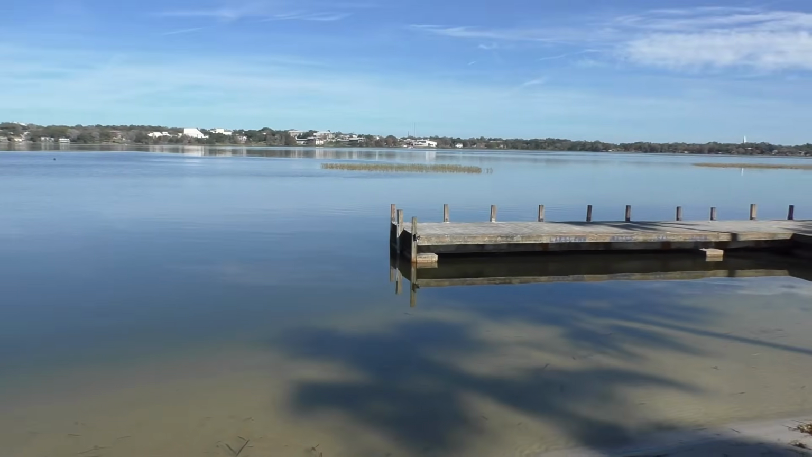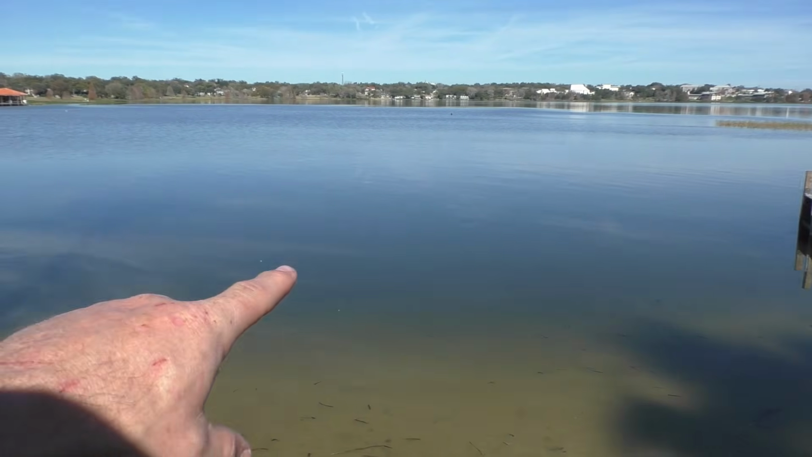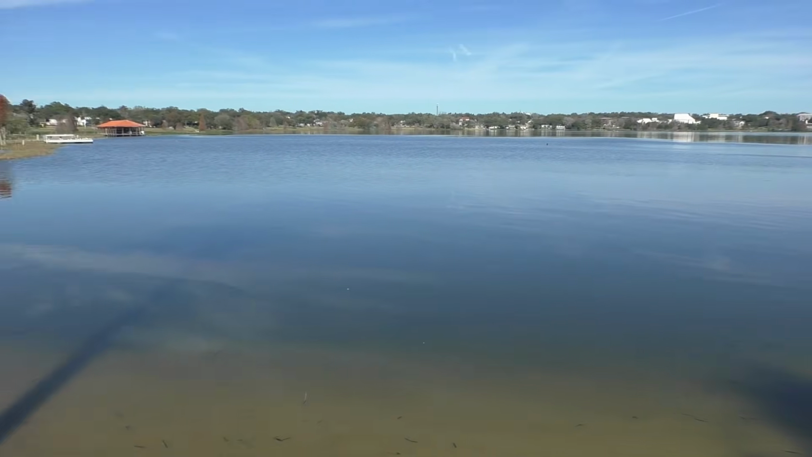Here's a closer shot of the lake that we're at right now. Like I said, it's really big, but if you look down here really close, it's pretty shallow, but it looks like it may drop off enough to hide a car out there. And there's the boat ramp. You could hit that thing, car could be right there. You never know. But we're gonna figure it out one way or another.